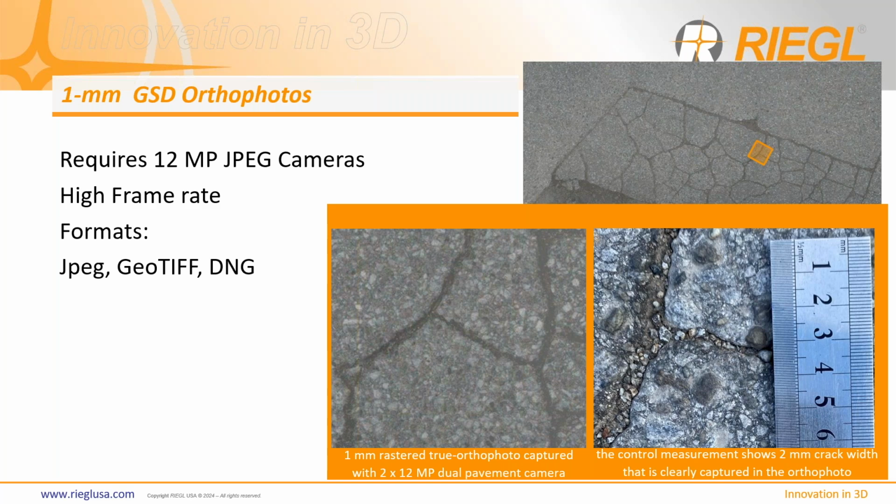As you can see here, this is a close-up drawing from a normal photo, and this is from our two cameras in the rasterized version. And you can see the size of details we're picking up very clearly there. So this now uses 12 megapixel JPEG cameras, which allow for high frame rates. And then we've even added some more features to the ortho plugin for RIProcess. So if you'd like to try that out with your systems, let me know, and we can get you some sample licensing before you know it.